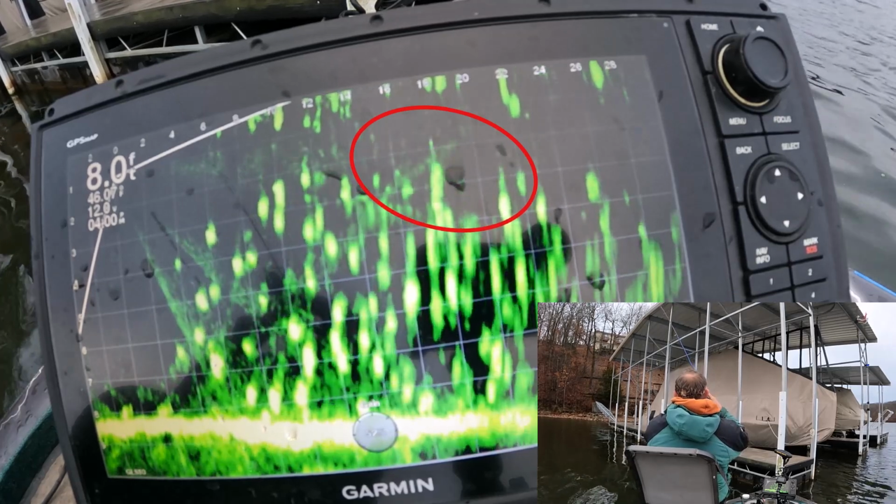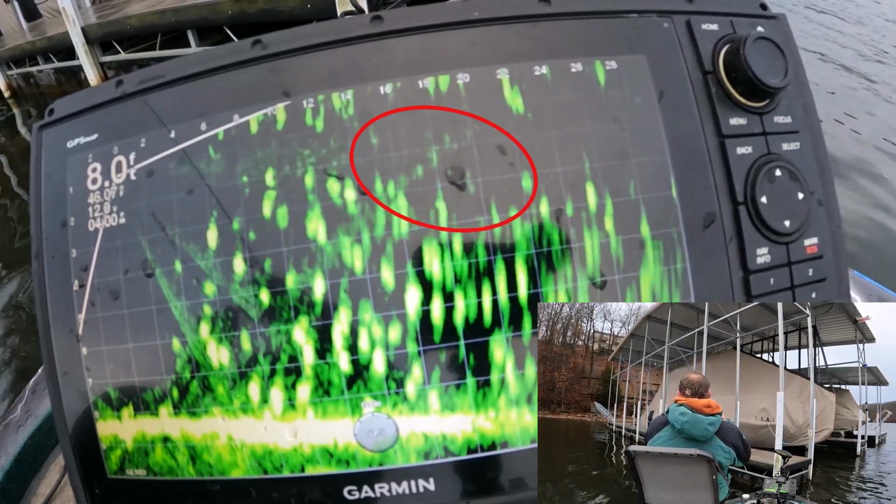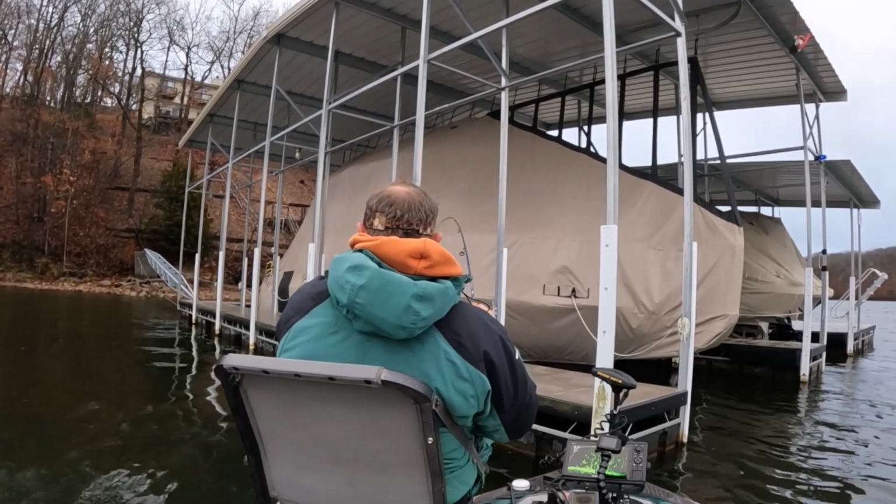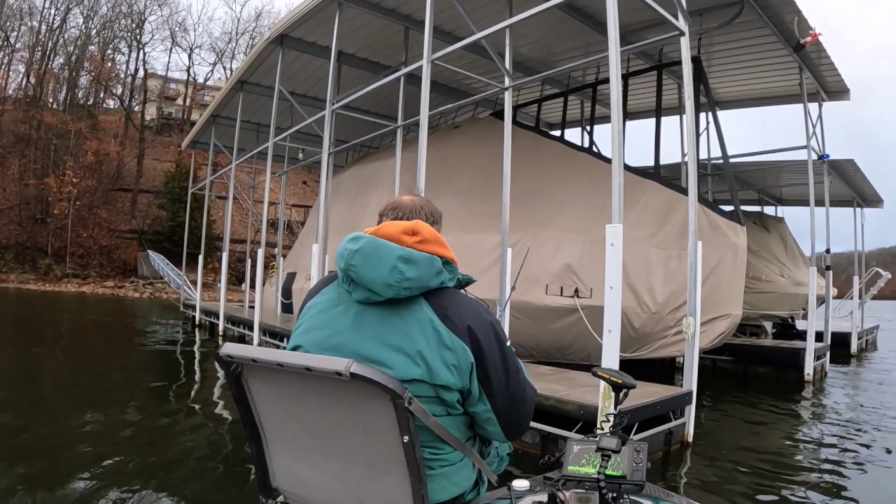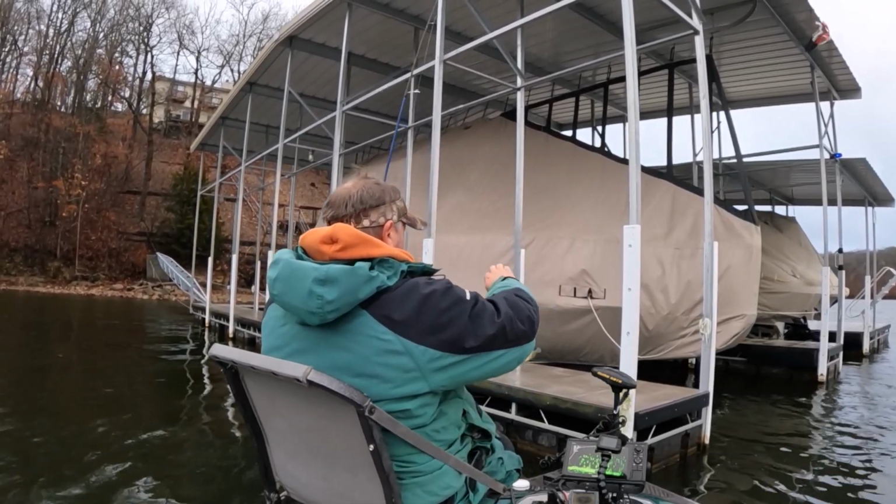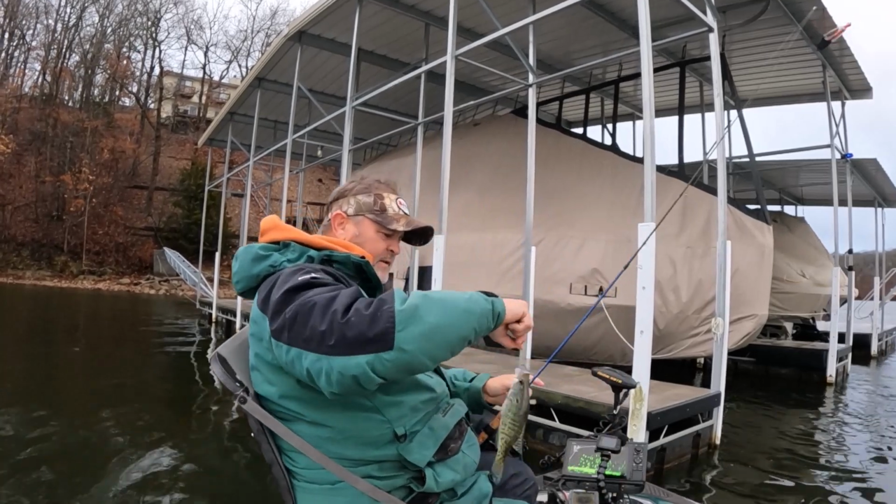Fish on. You guys notice that nice soft hook set? It didn't break the fish off. He might be. He's getting awful tough right now. I don't know, buddy. Are you big enough? We're gonna have to count fish if this one's big enough.